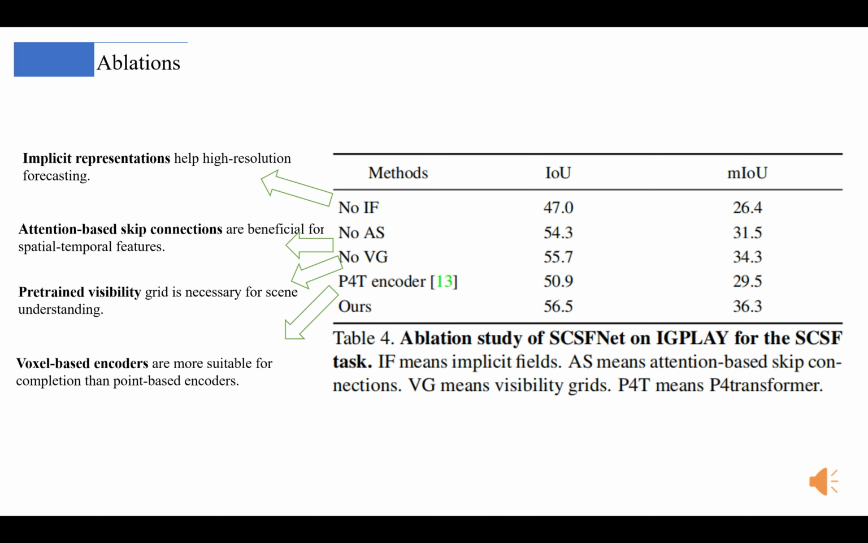We also conduct many ablation experiments on the main components of our network. The results demonstrate the effectiveness of implicit representations, attention-based skip connections, visibility grids and the voxel-based encoder. All of these key components contribute to SCSFnet.